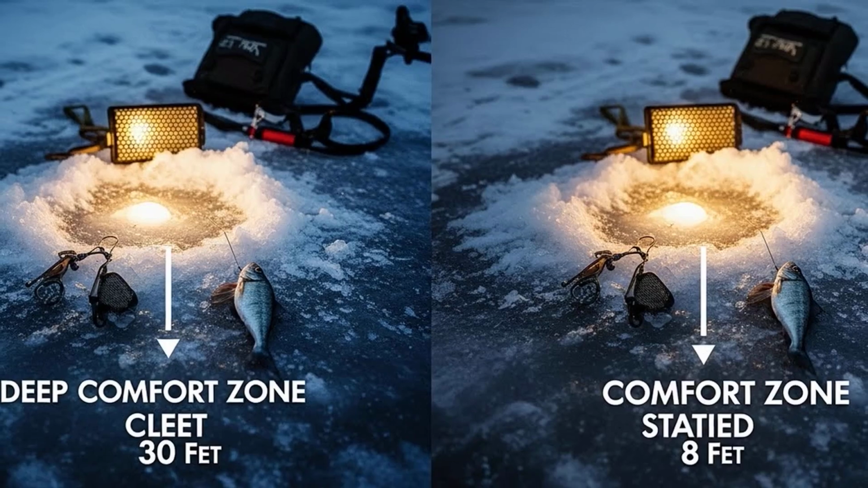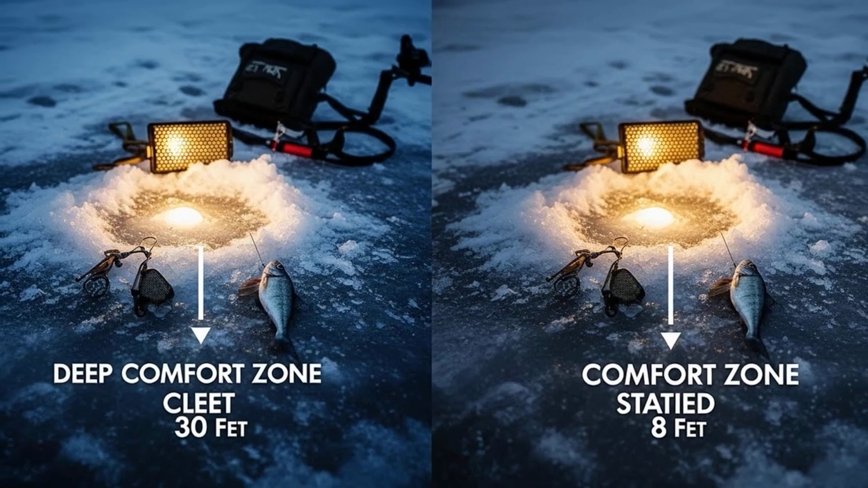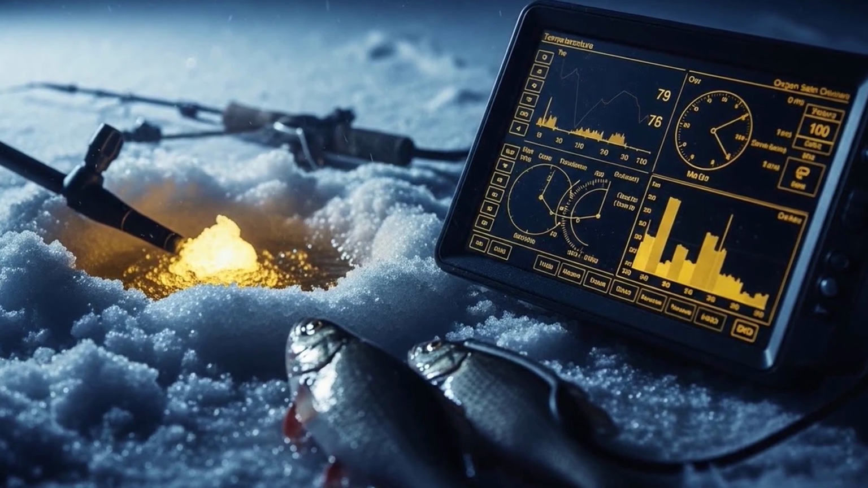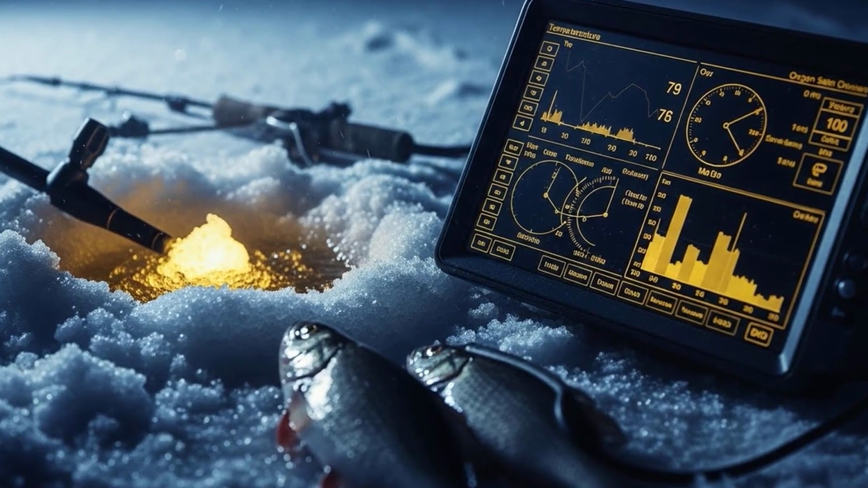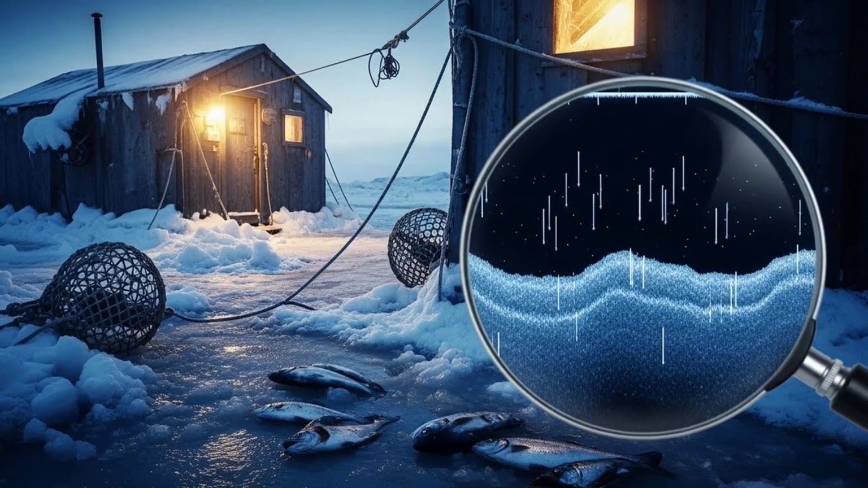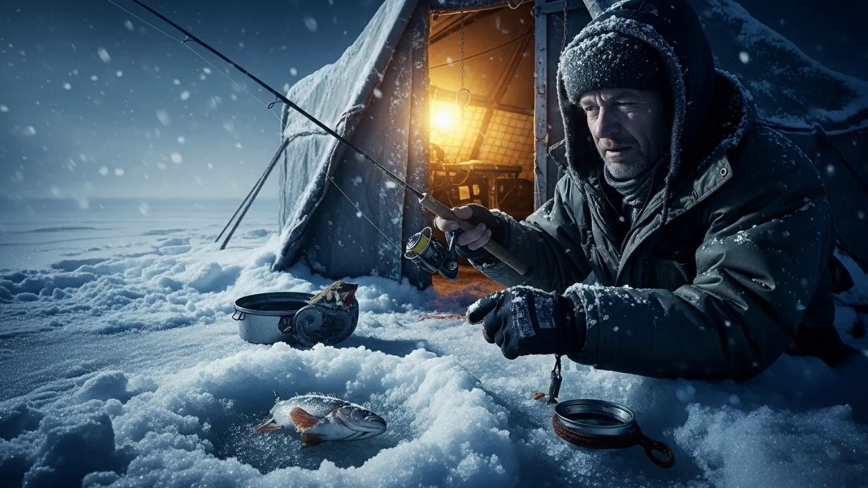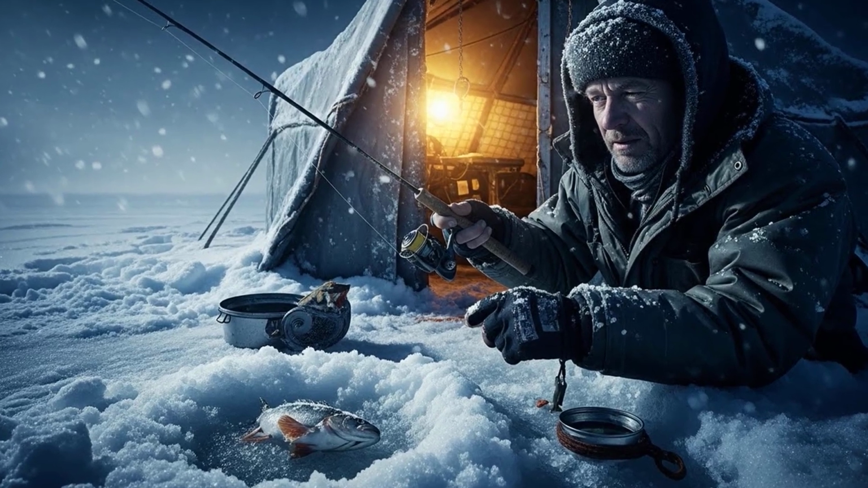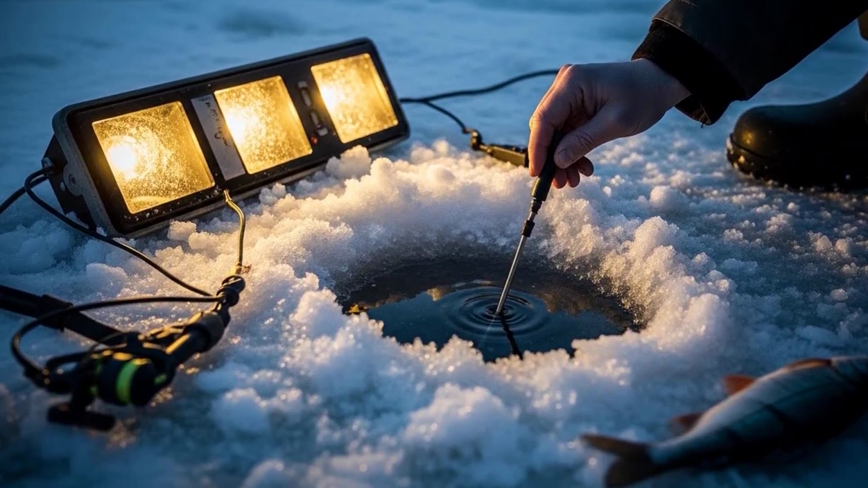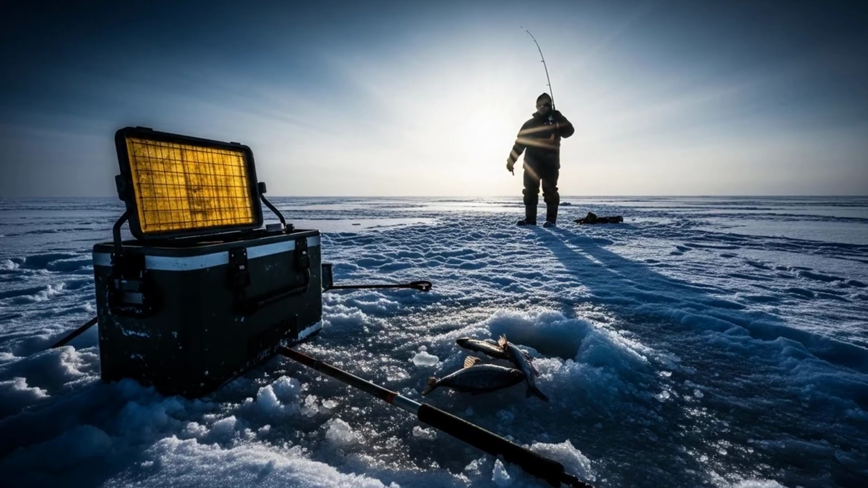The exact depth of the comfort zone will change from lake to lake and from day to day. In a deeper, clearer lake, it might be 30 feet down. In a shallower, stained lake, it might only be 8 feet down. Sunlight, snow cover, oxygen levels, and food availability are all factors. The lesson is not fish at 20 feet. The lesson is stop assuming and start searching. Be a detective. Use your tools and your senses to find where the fish are on that specific day, in that specific lake. That is the true art of angling.